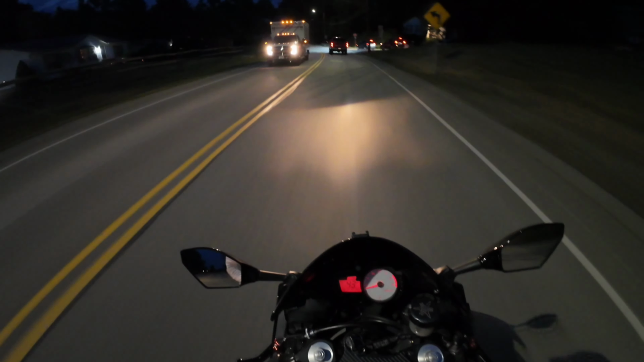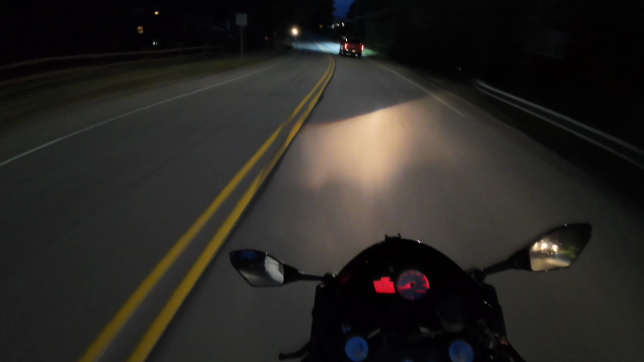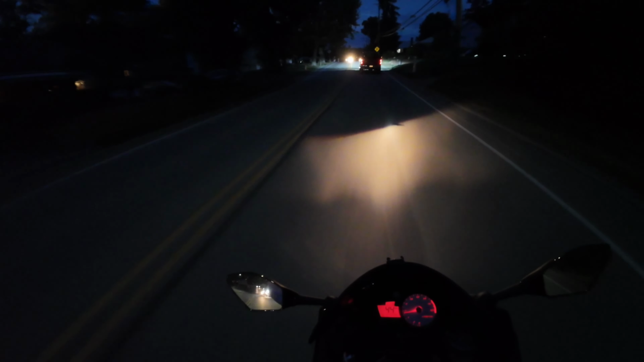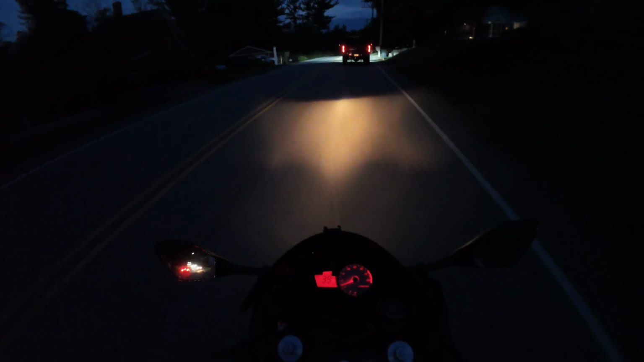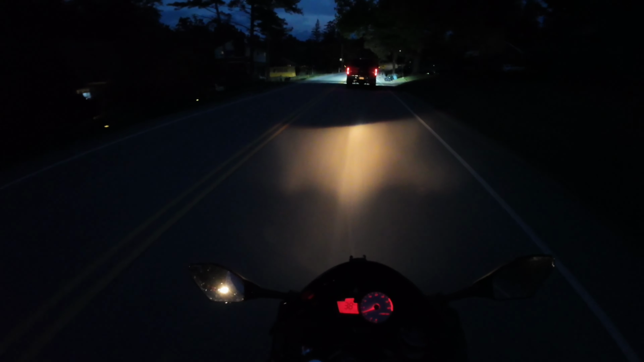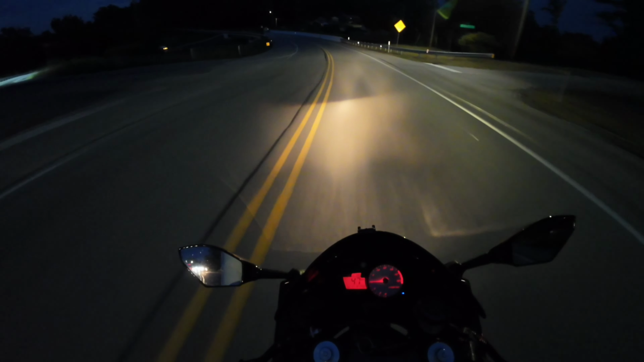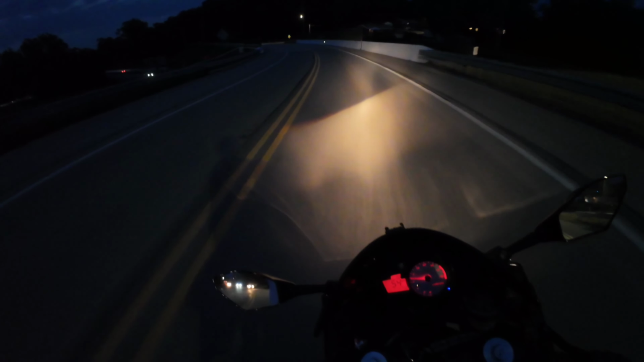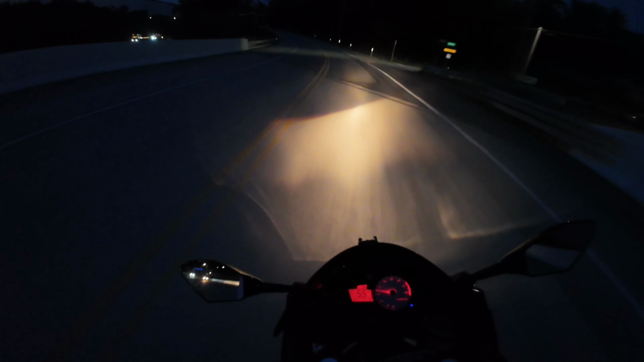But I also see it like in a car, you don't ride around with your high beams on because you're just blinding everybody in front of you. And I don't think these high beams are that bright. I think I probably should have them on, but I don't really know because I've never done it. I'll try it out when there's not somebody right in front of me. Yeah, I guess it's not really that bright. It just goes further.